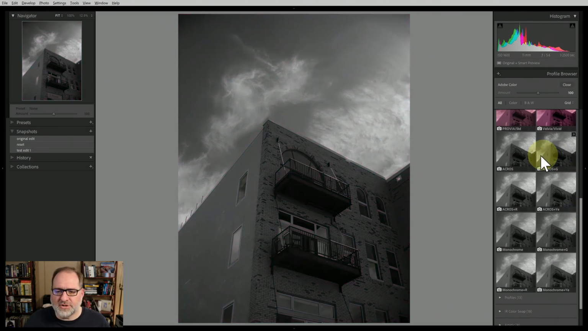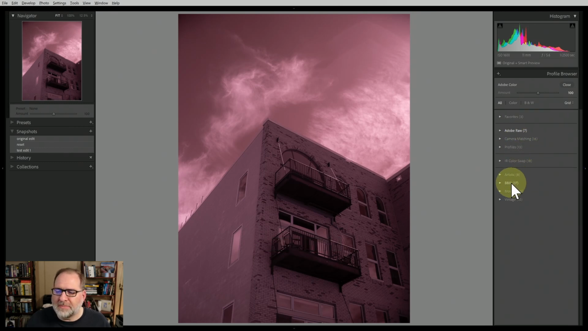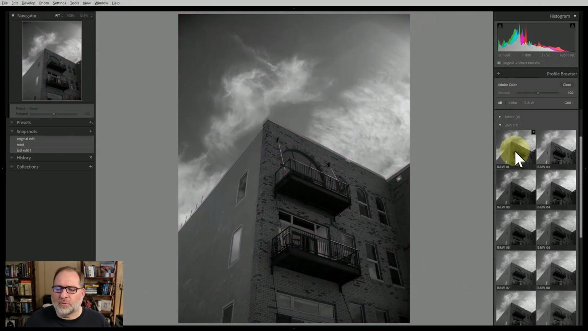And basically, you'll want to just roll your mouse over each one of these profiles to get a preview to see what it does to your image. Each profile will have a slightly different starting point that we want to work with. So we can look at the camera matching profiles. And then finally, we can go down to the B&W, the black and white group, where there's a large number of monochrome profiles that give a whole different variety of looks. I'll roll my mouse over each of these and take a look at what the resulting image is.